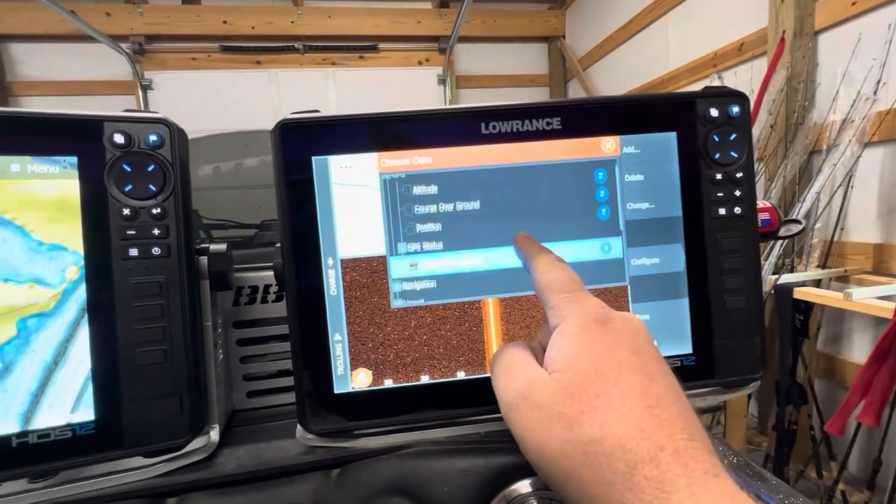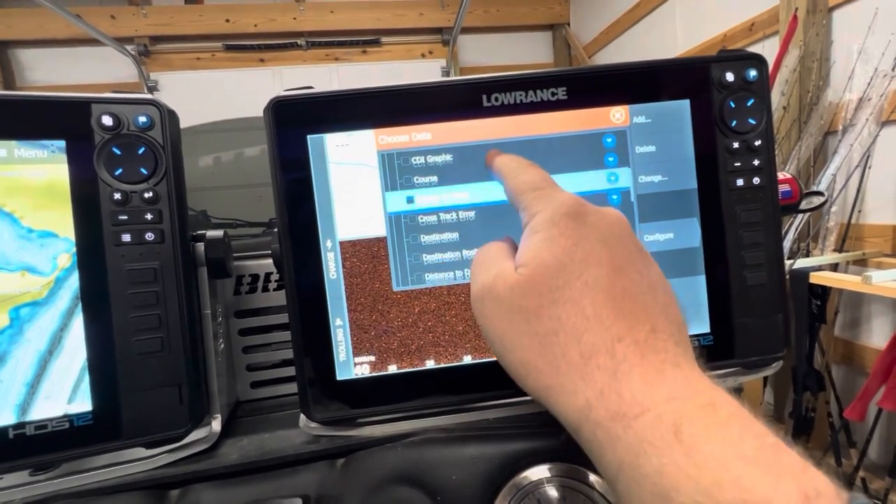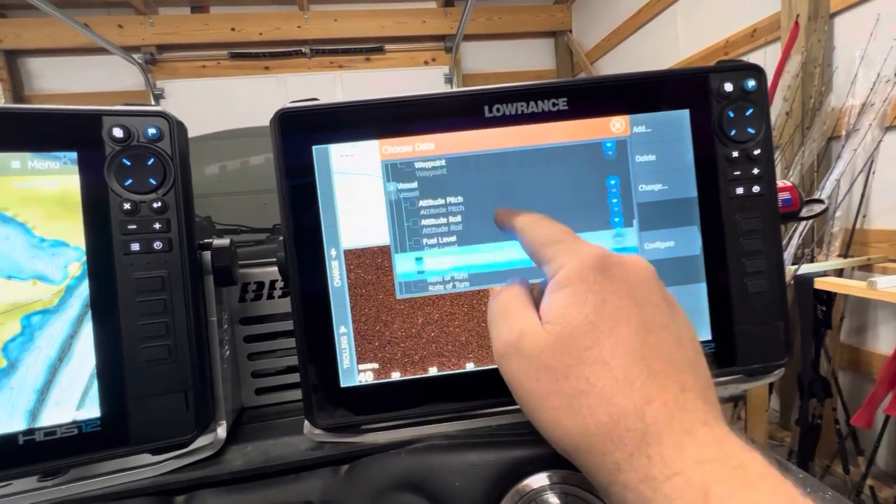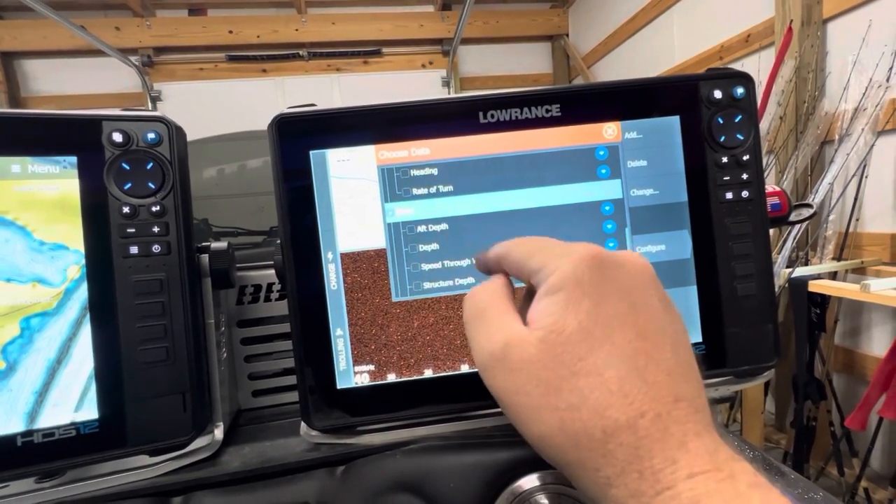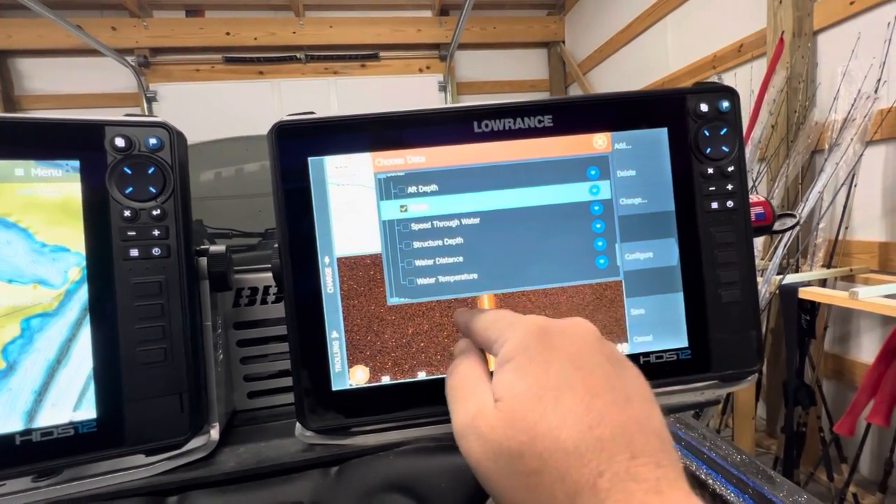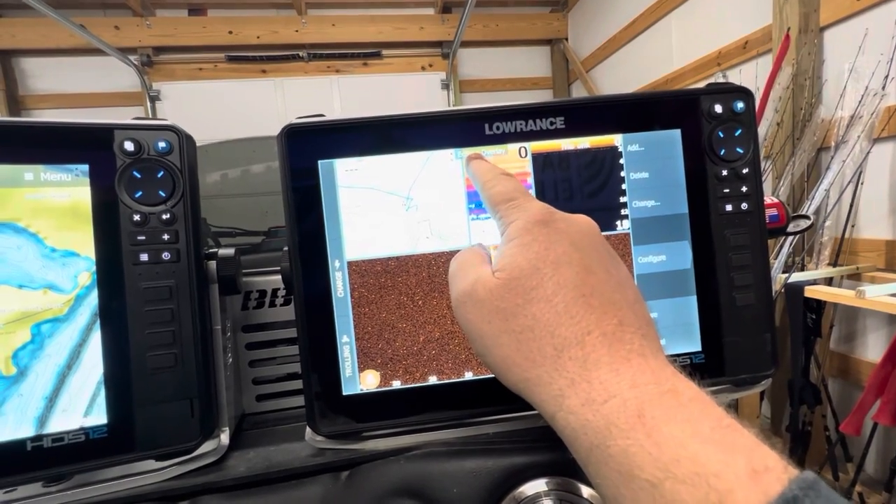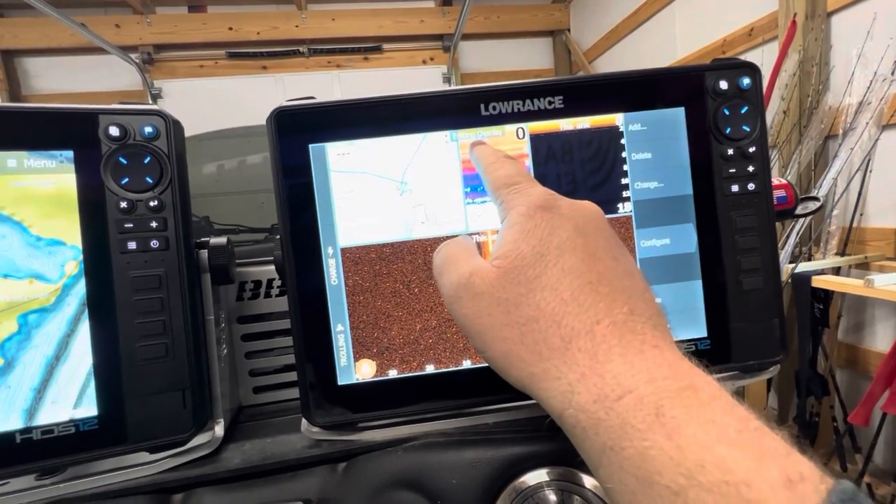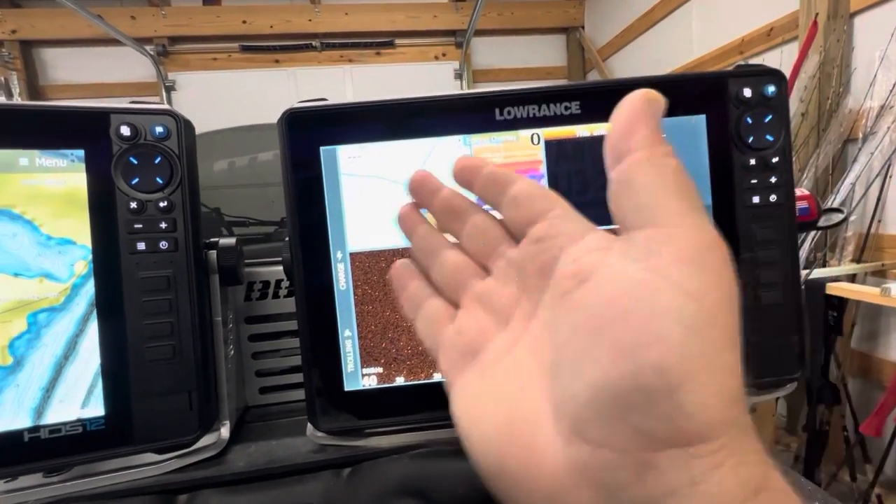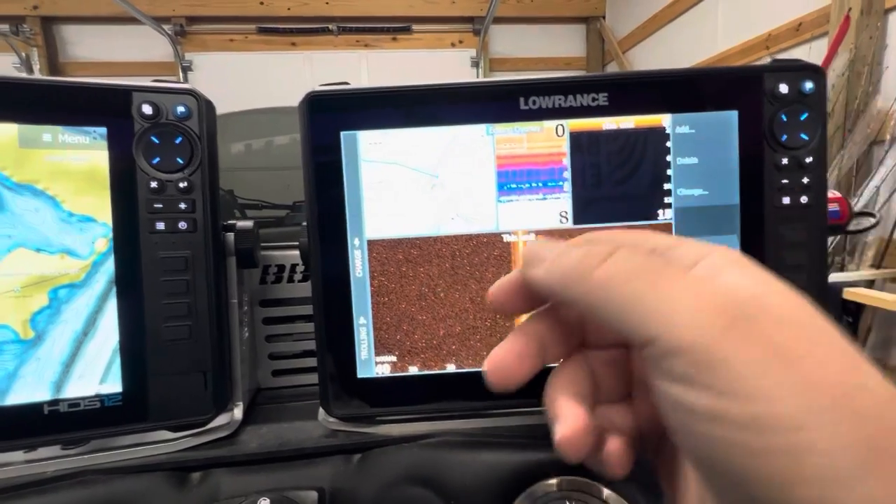We're going to add something else here. We're just going to go through this so I don't miss anything. Okay, another thing, nothing in there. All right, so we're going to add depth, and this depth is going to go right here. I want it on the 2D. I want to just be able to glance at it real quick and see the depth. Again, neither of these are going to show anything because we're in the garage right now and the GPS isn't working and the sonar isn't working.